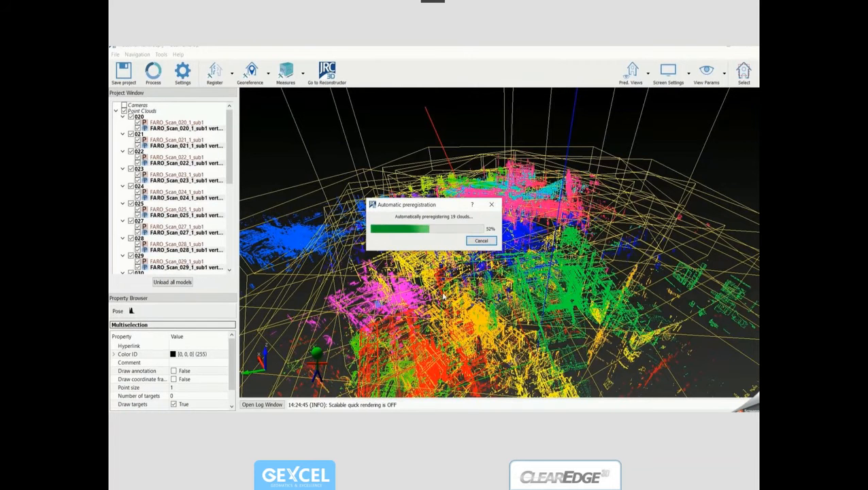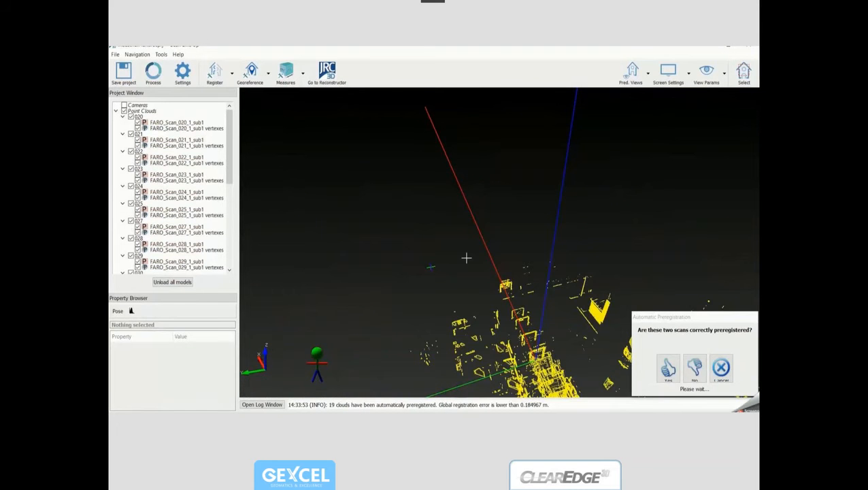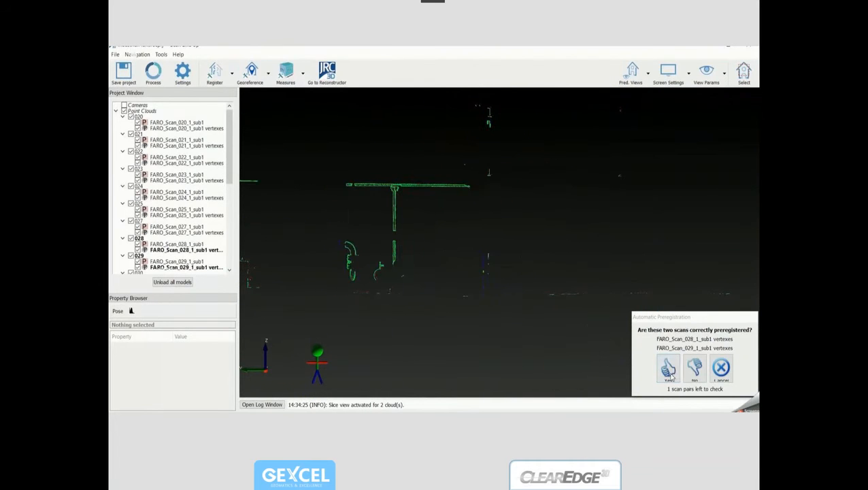During this pre-registration, common features are taken into consideration, and after this step, the user has the possibility to verify if the quality of the pre-registration is good enough. And the software offers you the possibility to compare the different cloud-to-cloud overlaps. You can visualize in map view and slice view. It's enough that you have a rough registration at this stage.